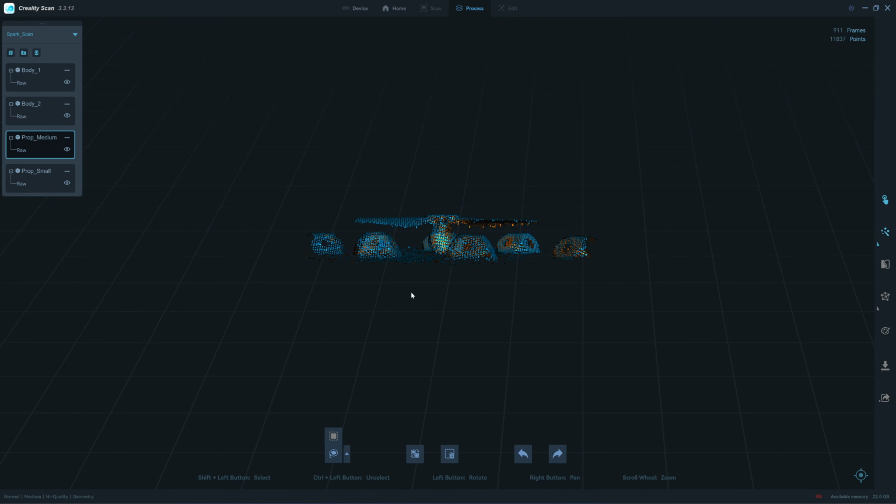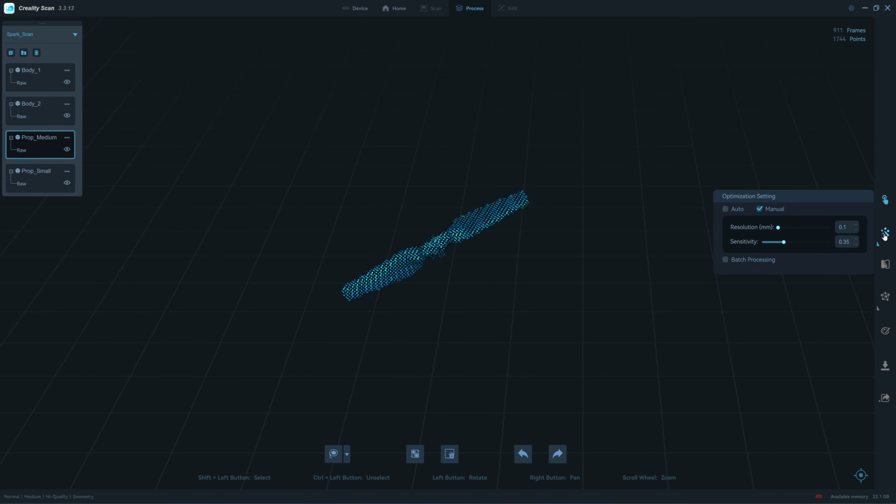I click on lasso tool, hold down the shift key, select the object. Click on invert selection, delete. We go to the optimization setting. You see there is a resolution tab here. You can slide from 0.1 to 0.6 millimeter.